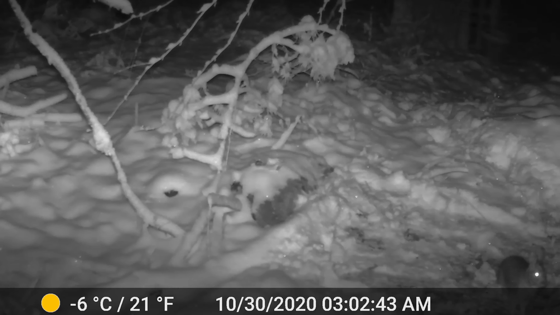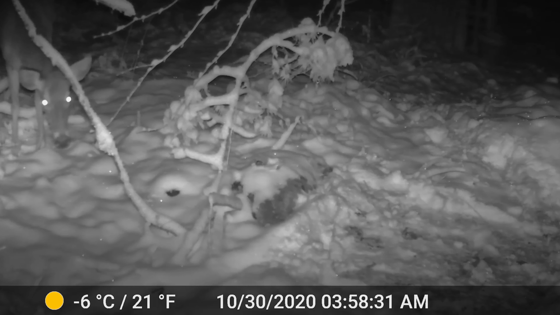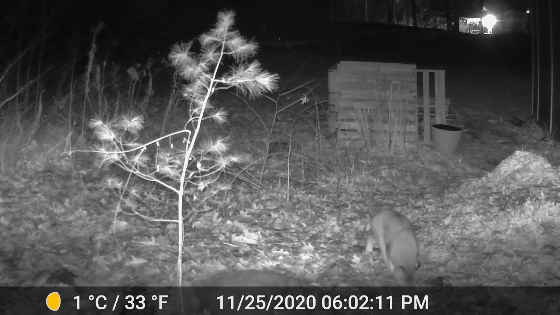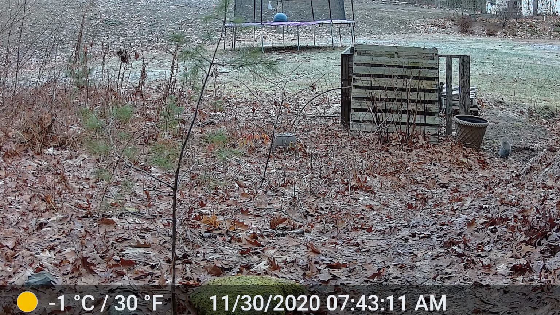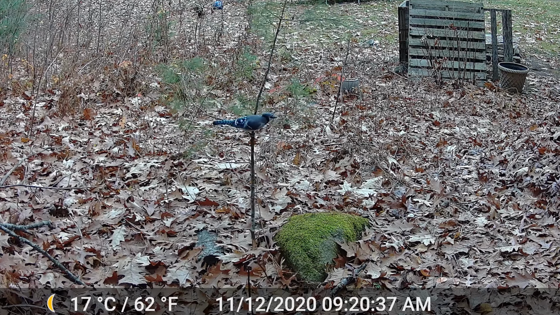Here is a cottontail out and about after a rare October snow, soon followed by this white-tailed deer. The most exciting capture so far was this bobcat, one of my favorite local mammals. Now the only footage captured during the daylight hours were plenty of these guys, turkeys, and a blue jay.